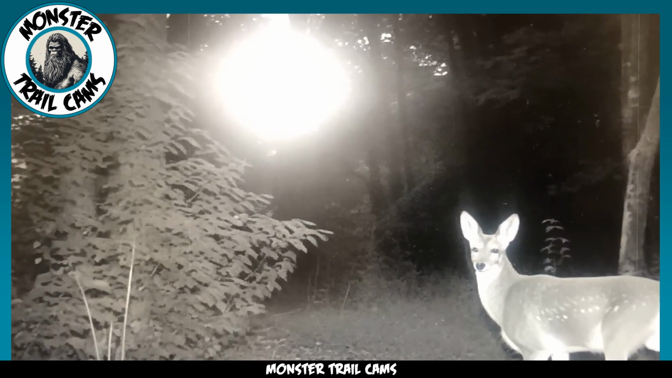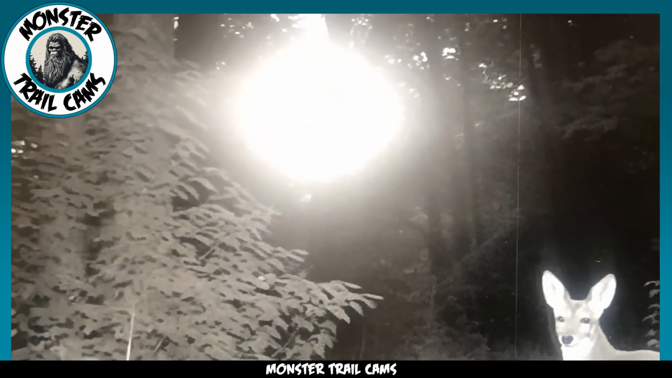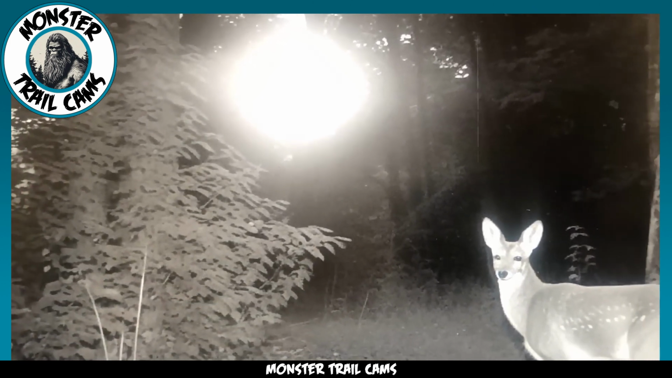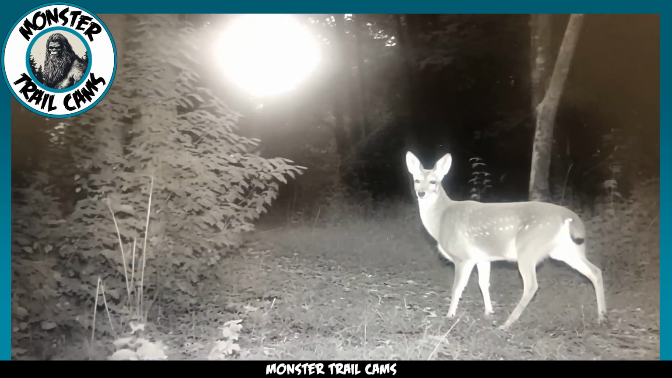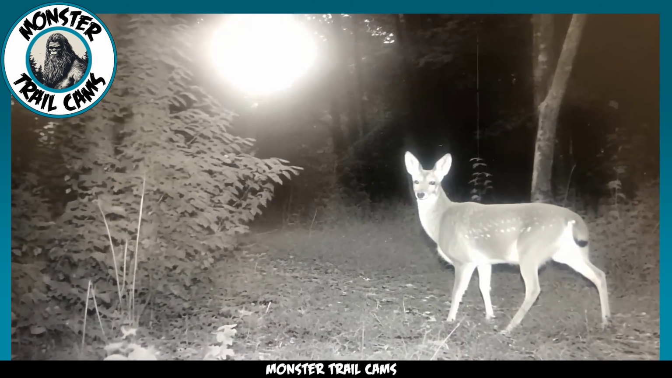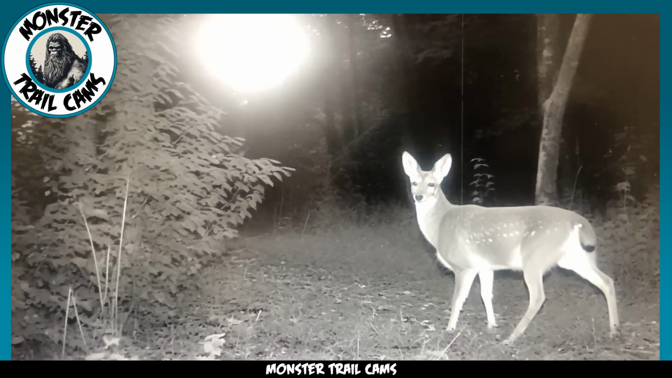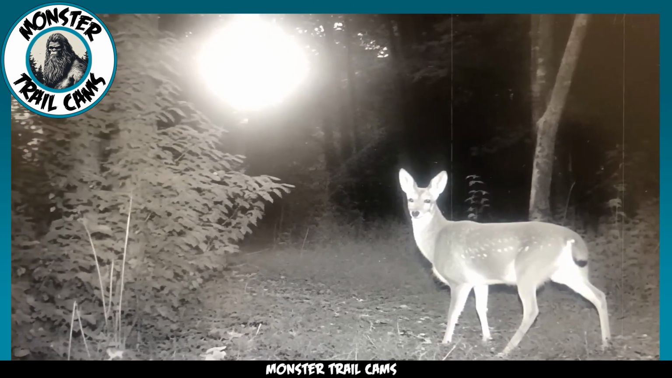Now, let us turn our attention to the illumination in the footage. There is an undeniable light source emanating from the direction of the camera, which is likely the result of the camera's infrared sensor. However, what truly piques our curiosity is the presence of an additional light source that can be seen at the upper portion of the frame. This ethereal glow does not seem to have a readily explainable origin.